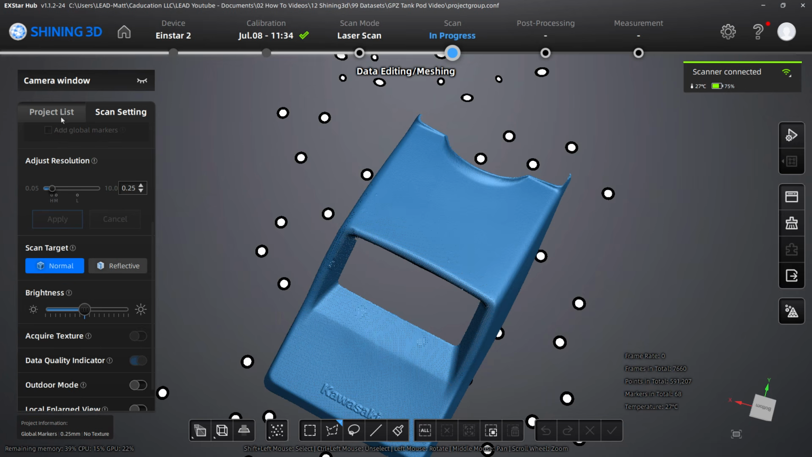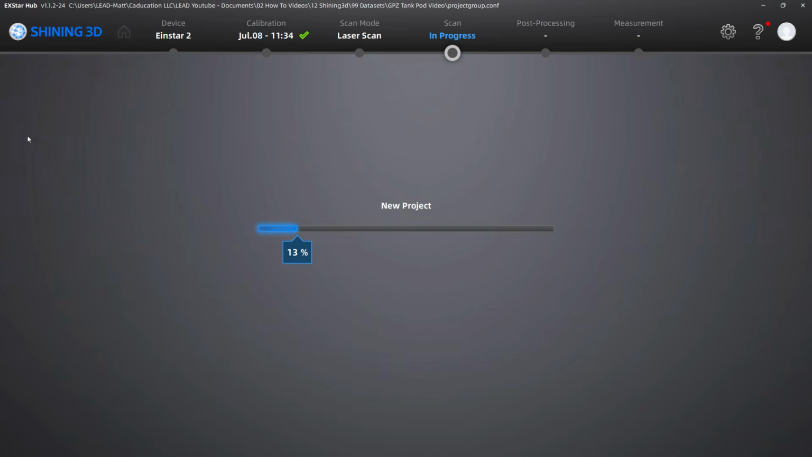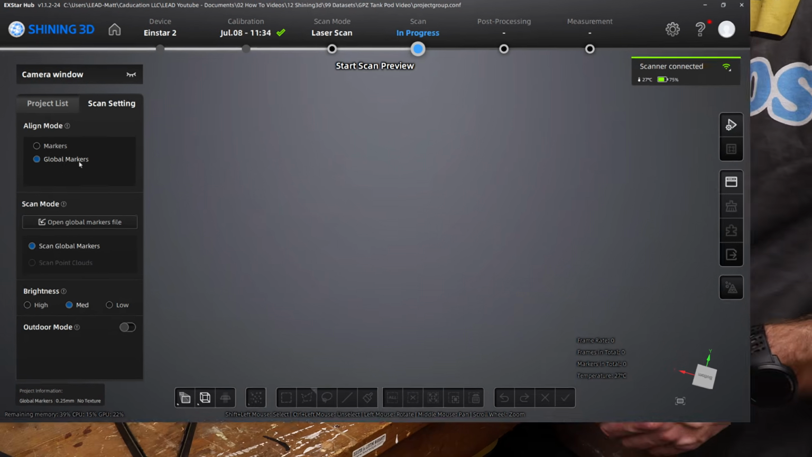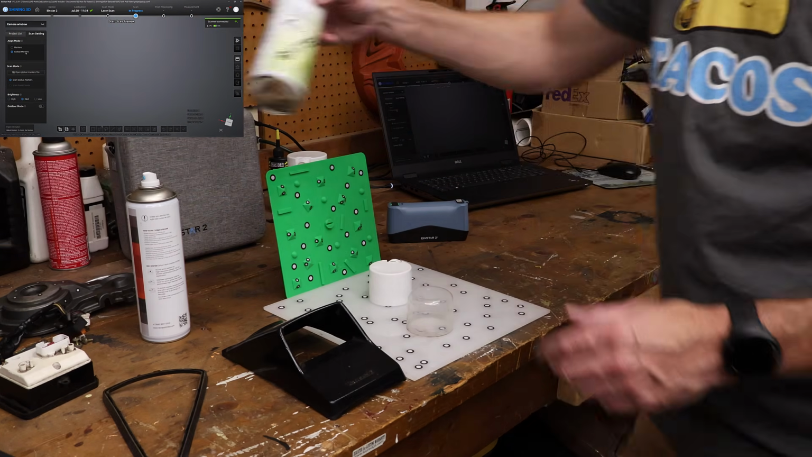So first we need to go back to our project list. This is project 1. We're going to add a new project. Once again, all the projects in our group are going to use the same scan mode. So laser or the VXL mode, the IR mode. Once again, we're going to use global markers, but first I need to go ahead and put some spray on here.